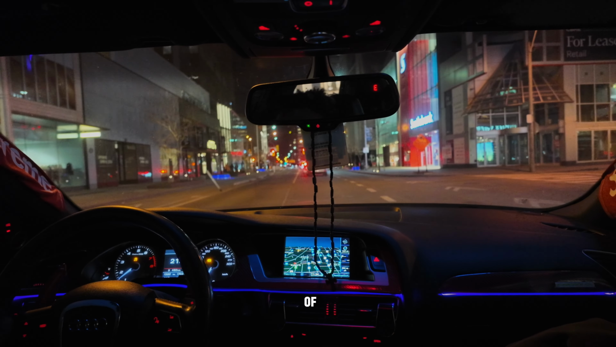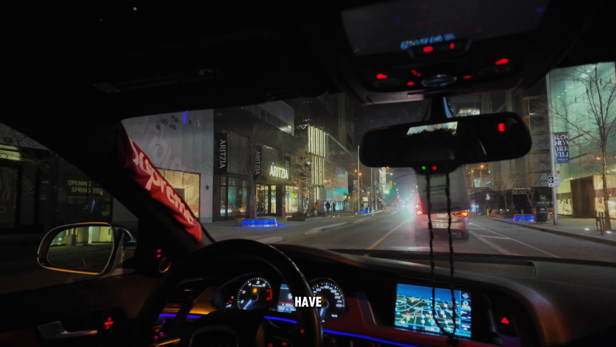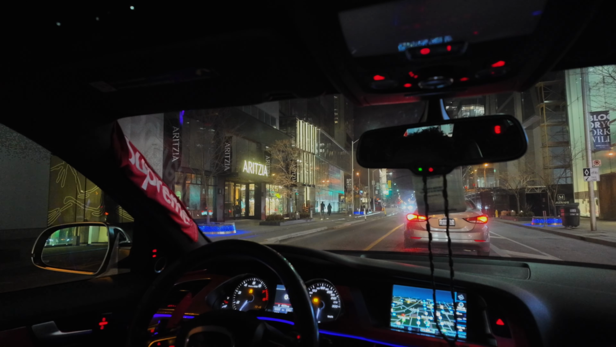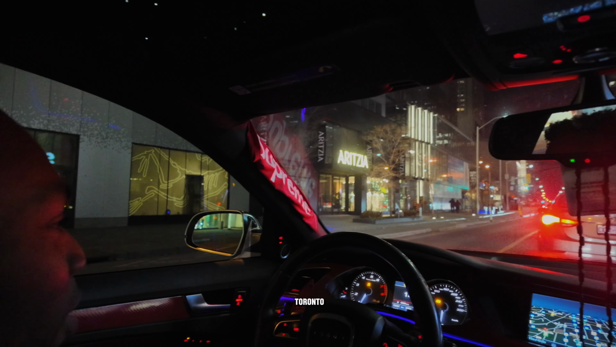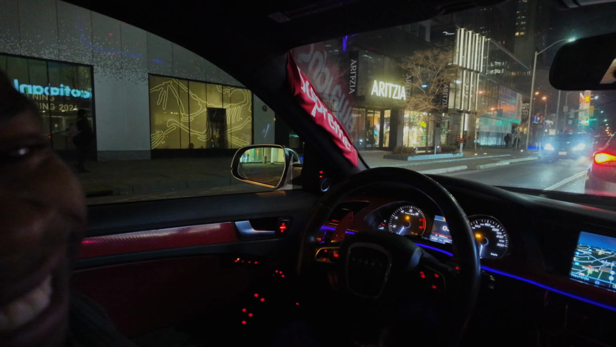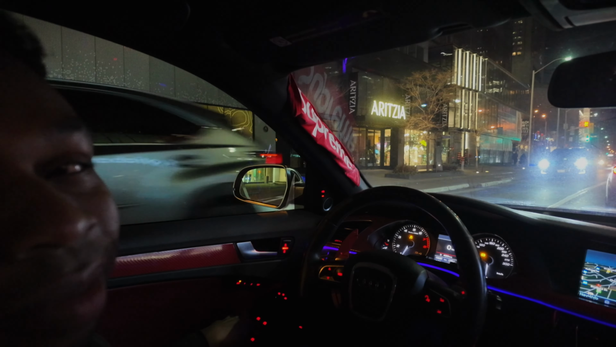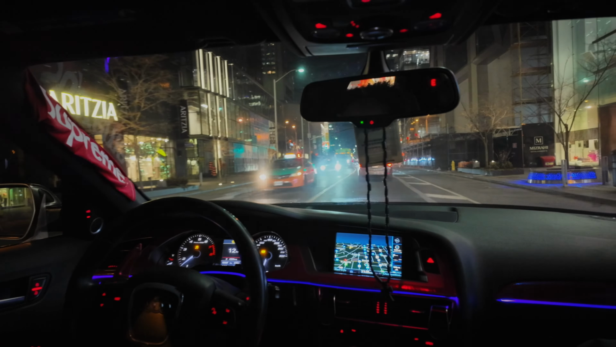Here, you want to get some shots of the building? You just put the camera, bro. It's recording. You just turn it. Have fun with it, bro. Show the people what it's like driving downtown Toronto on a Friday night after a long day of work. Wow, what an angle. Go down Yonge. Oh, I can't even turn left or right here. Damn, Toronto. Yeah, no, it's just straight.